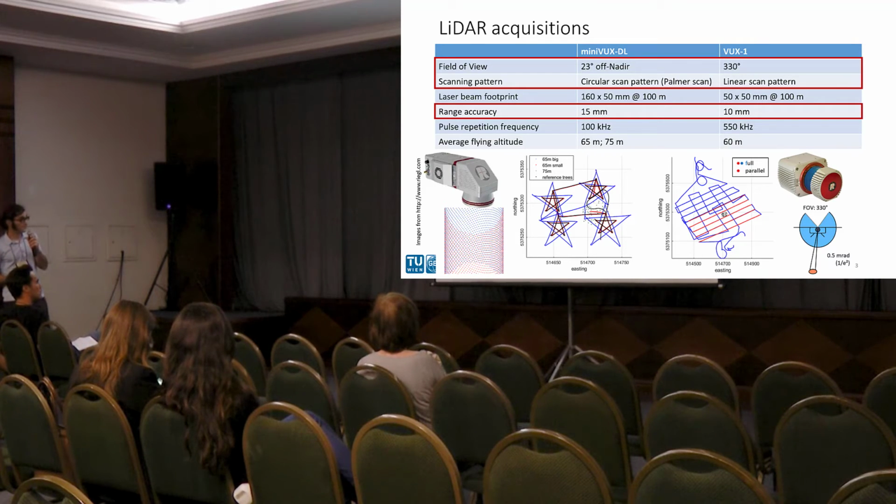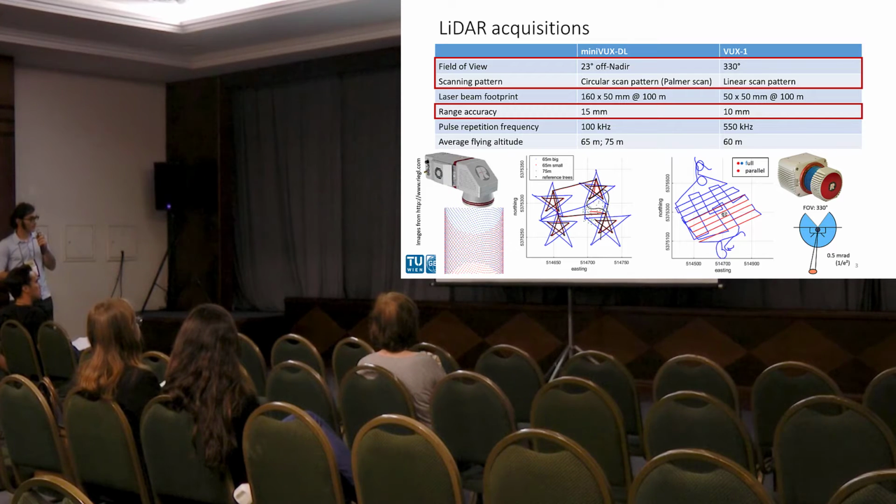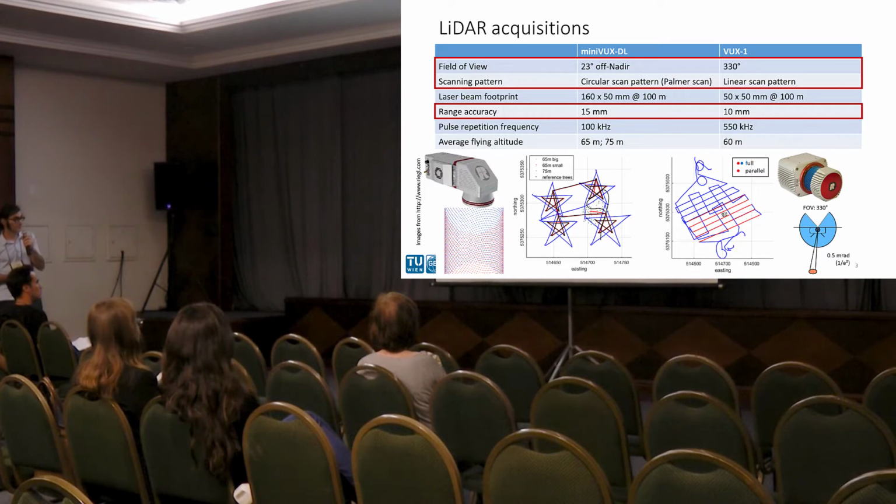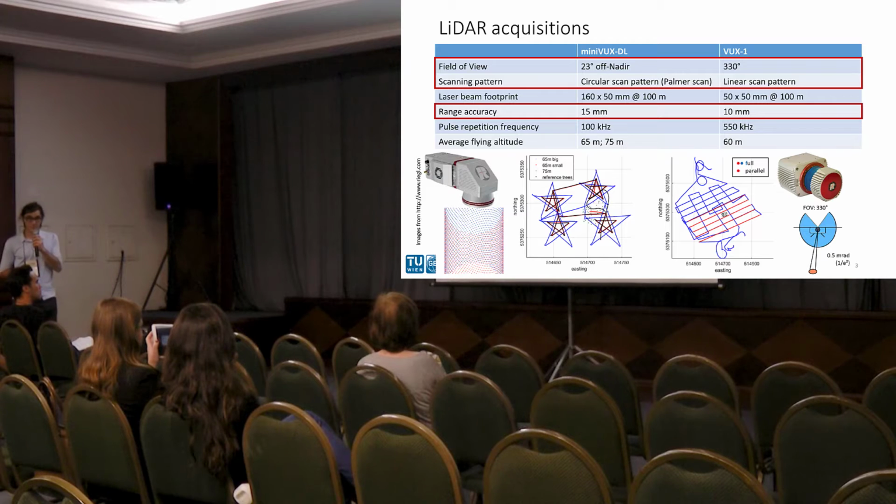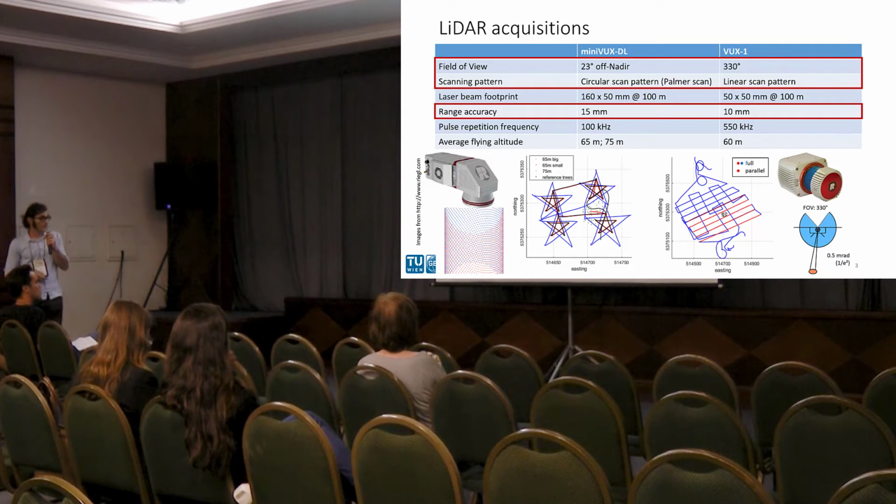The point densities we achieved with these 2 scanners and the different datasets vary greatly between scanners. For the Minibox, we have 4,000 to 5,000 points per square meter, including all echoes, while for the VUX-1, we have either 1,000 or 1,500 points per square meter.